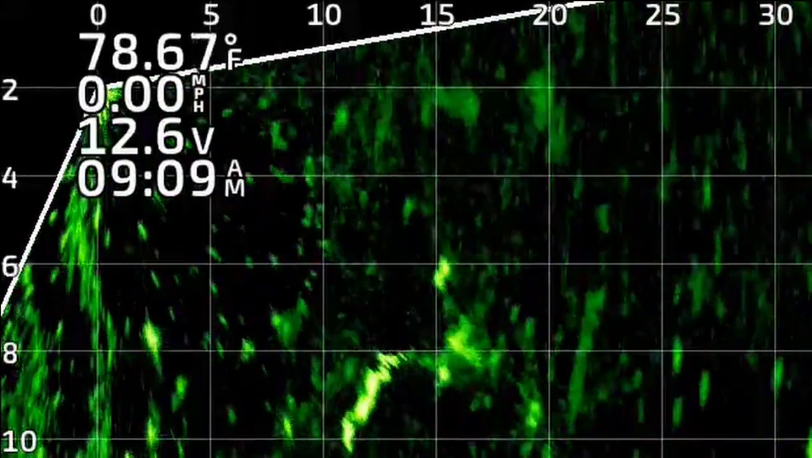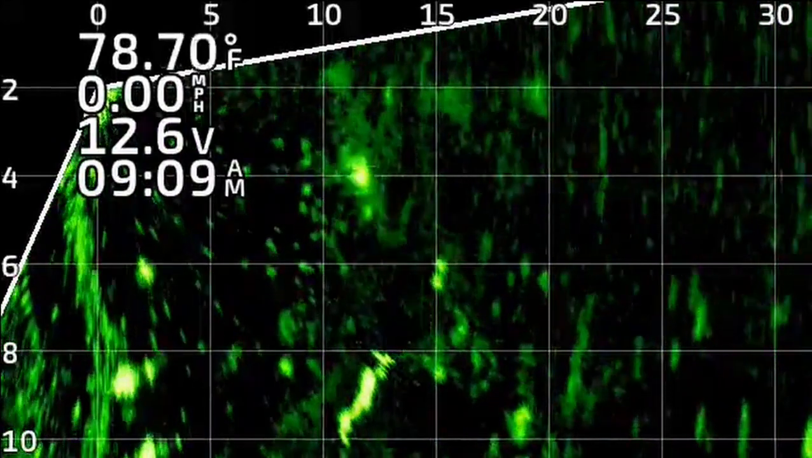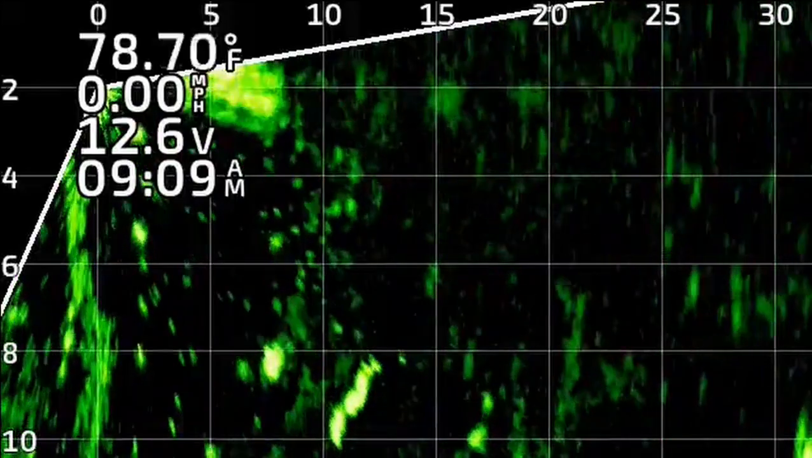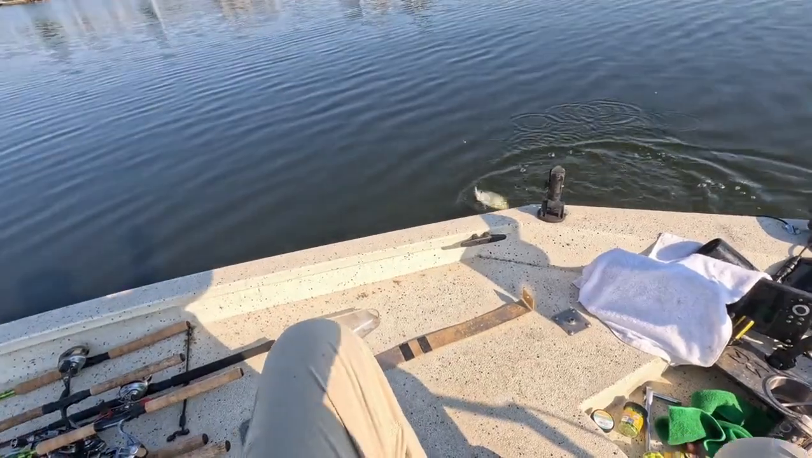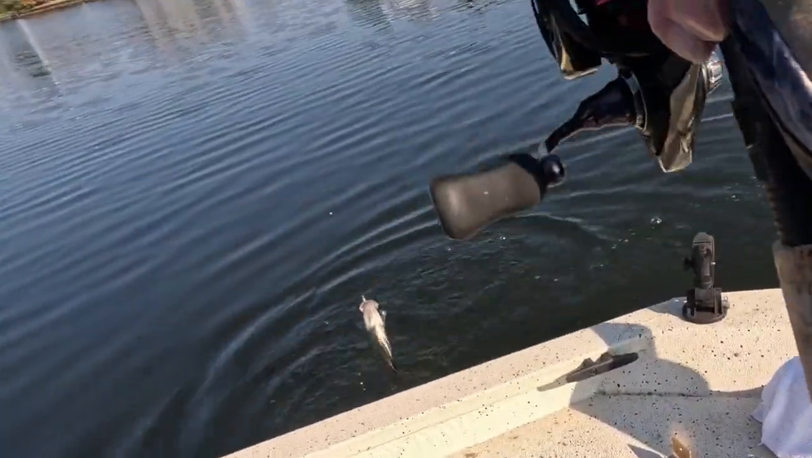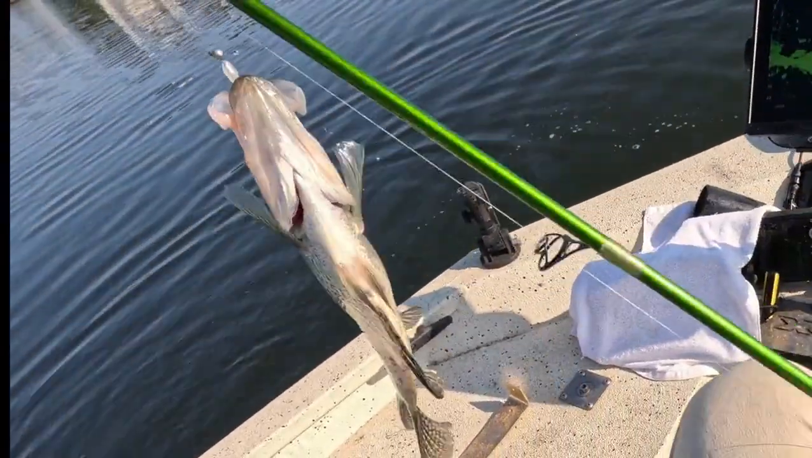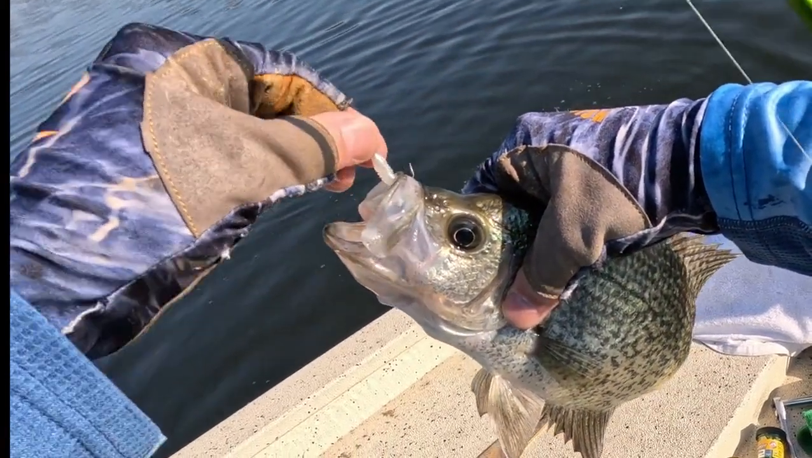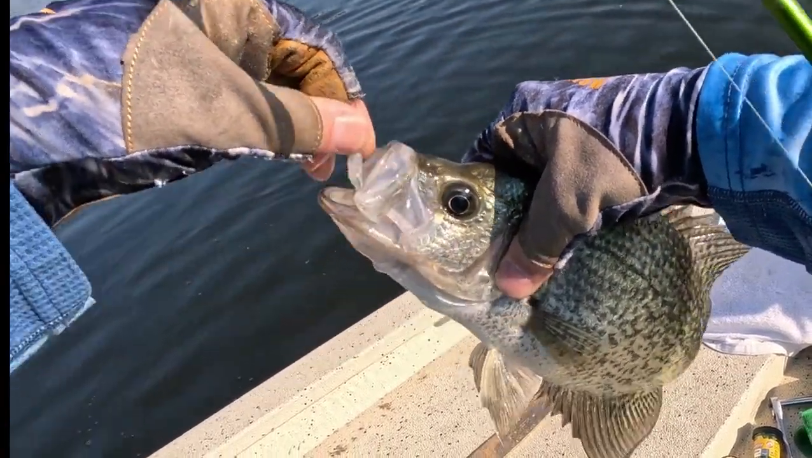It's about 7 feet deep. Something's looking at it. Boom! Something hit it. Nice little crappie. Let's boat flip this bad boy. This one ate the white color. These little finesse lures are excellent for this time of year. Give them a try. They were working for me.